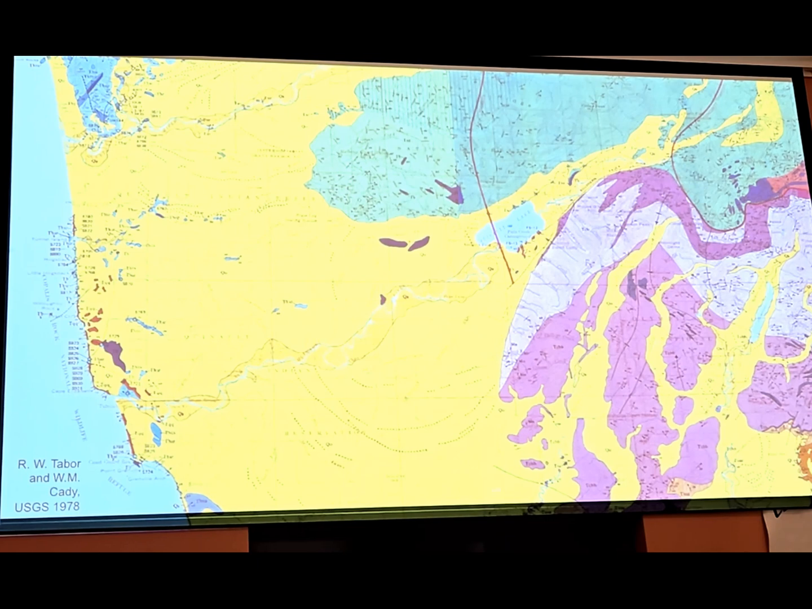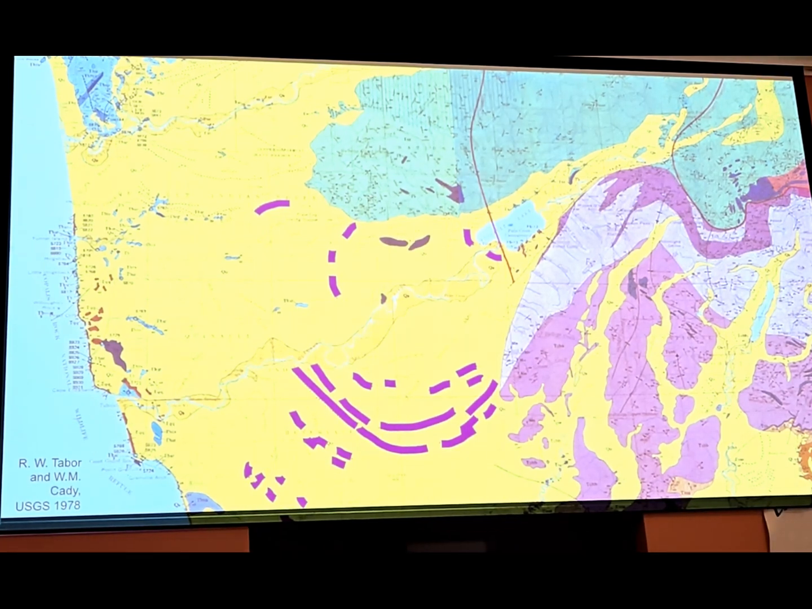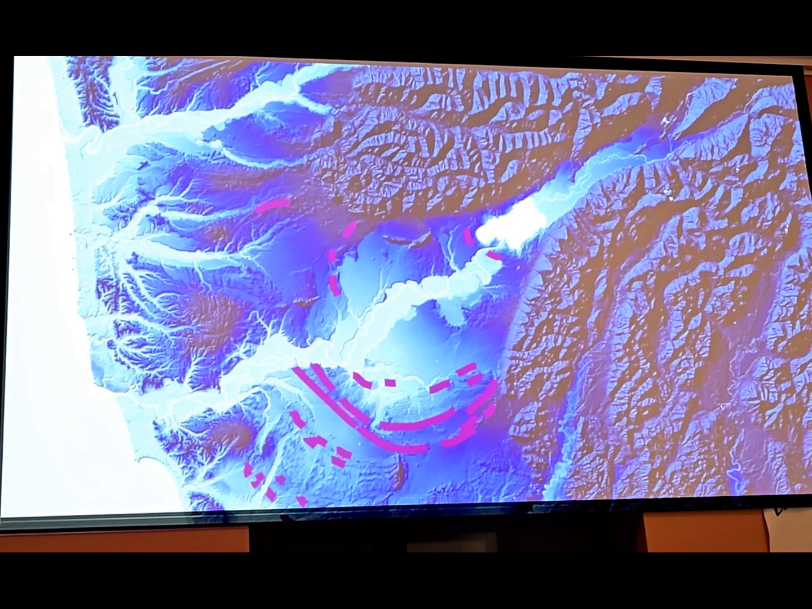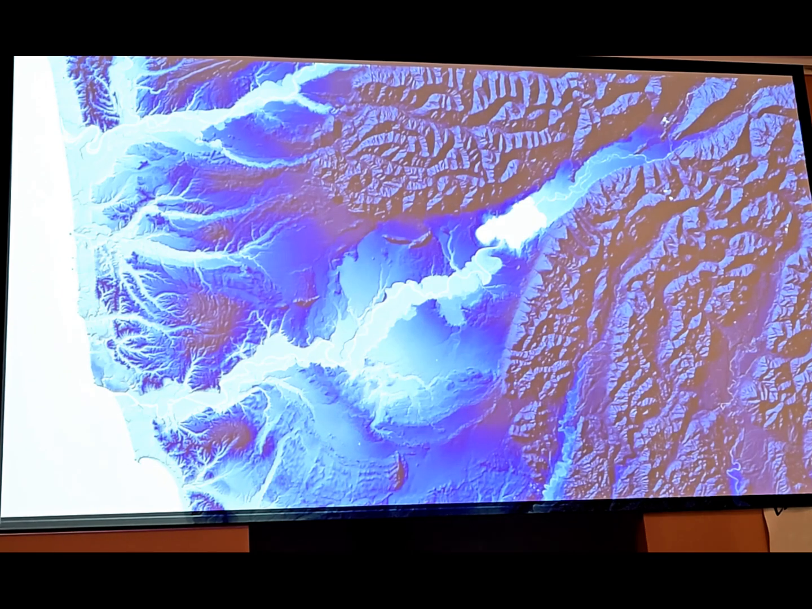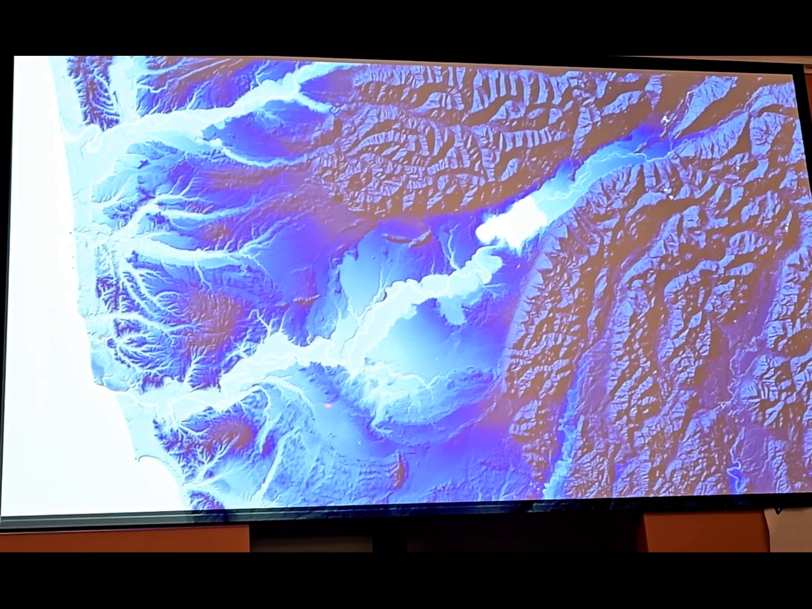I'm going to highlight, there's some little dotted lines here. We're going to highlight those. And those are all mapped glacial moraines. So that's telling us that there were glaciers down here at one point in time. So let's switch over to a really colorful Lidar view and turn those off. So this is just with elevation data. You can actually see those moraines are a little bit darker there.